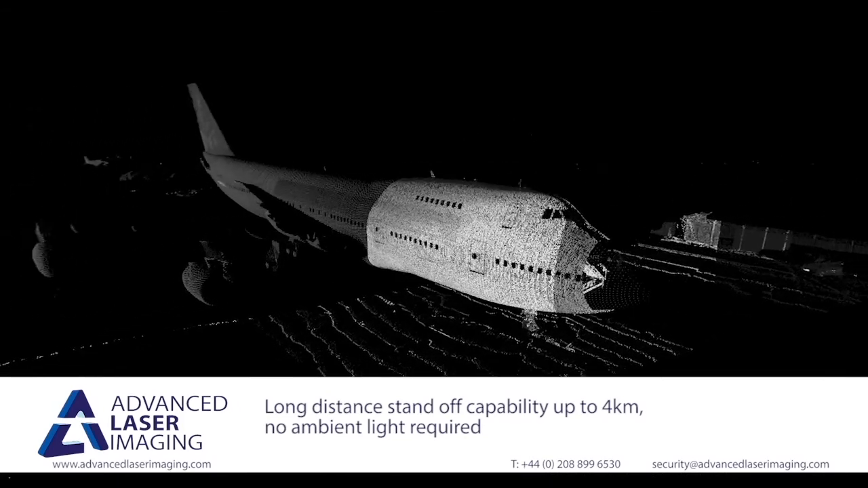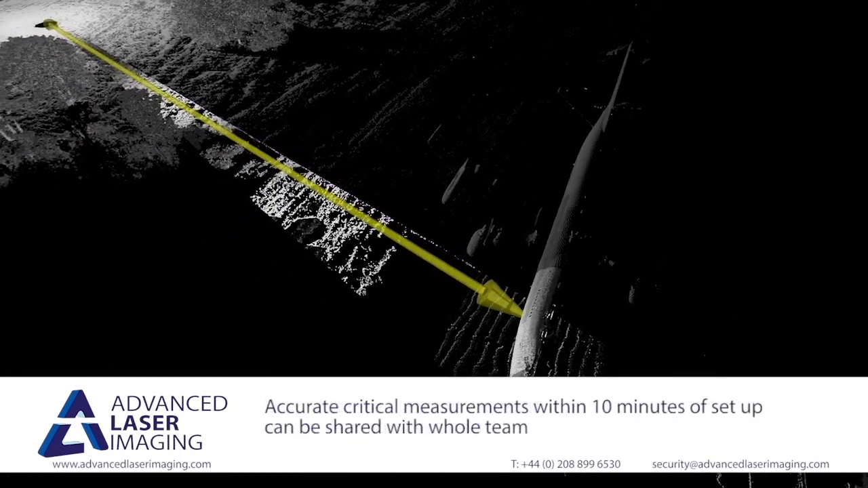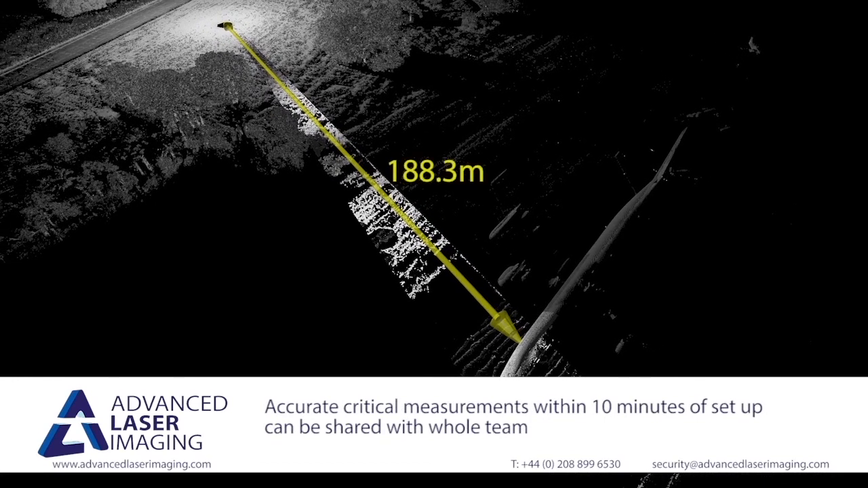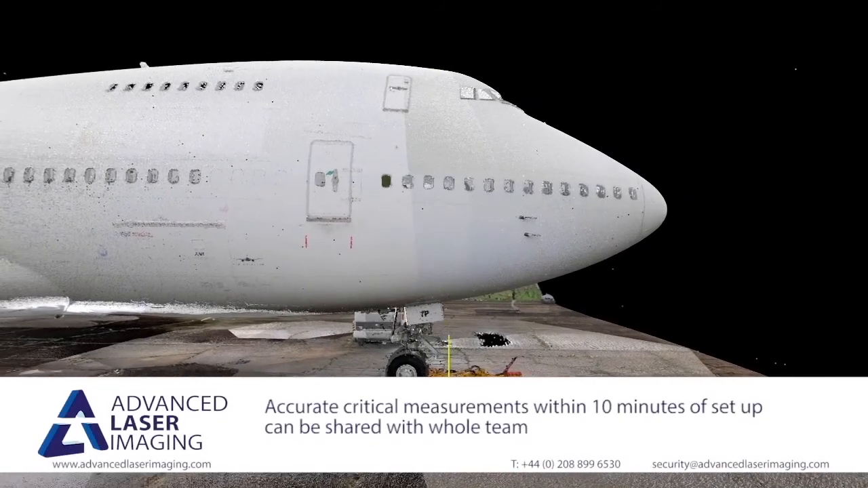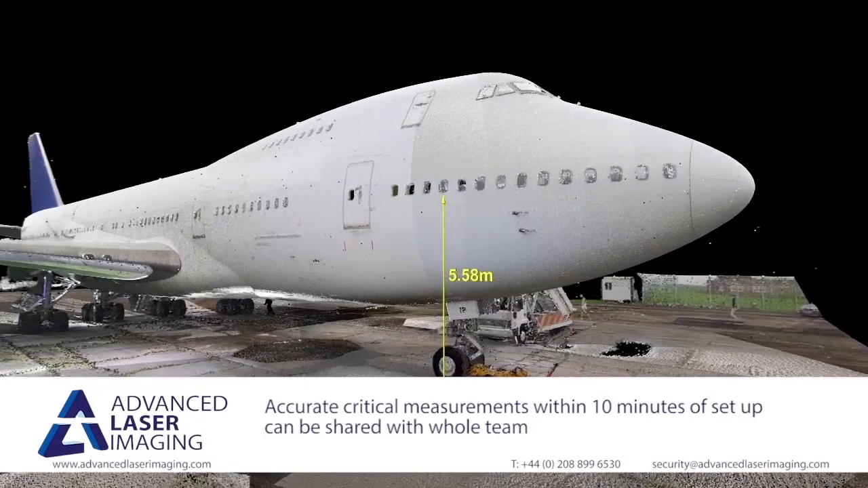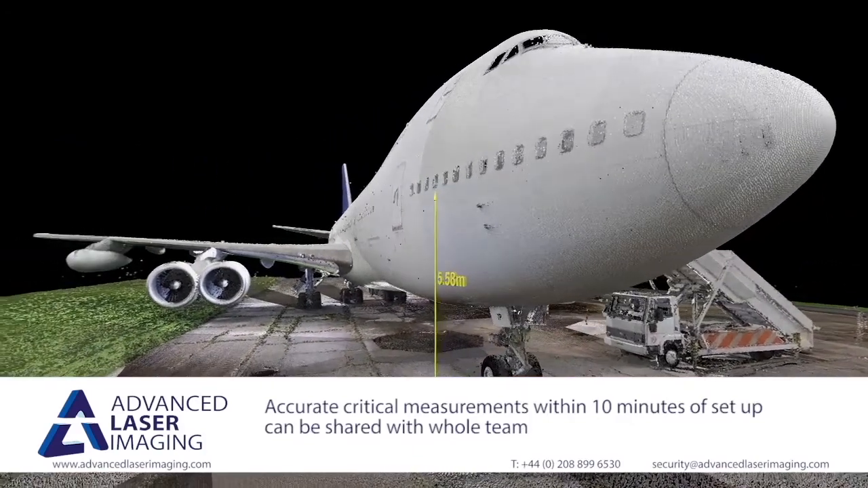Using our solutions, measurements can be taken remotely, even up to 4 kilometers from the object of interest. It requires no ambient light, but still provides a 3-dimensional version of the scene. This can be explored at will to provide additional situational awareness, and critical dimensions can be obtained within minutes of deployment. This then provides the basis for the continuing development of your intelligence picture.